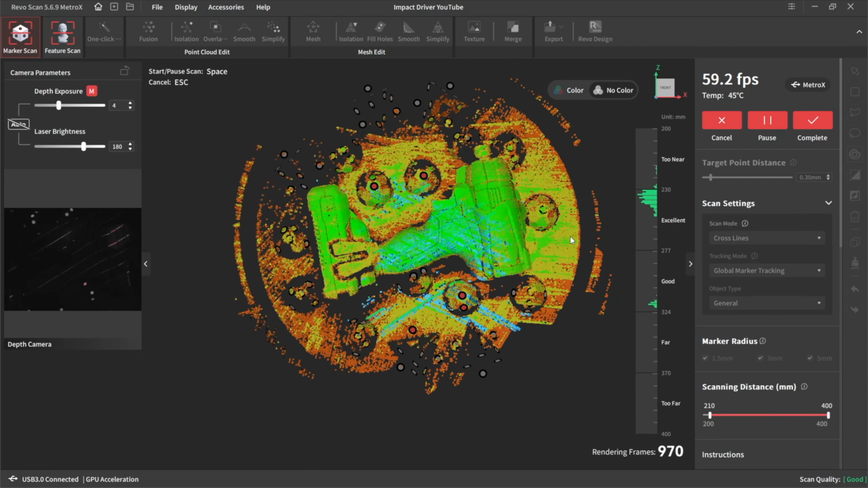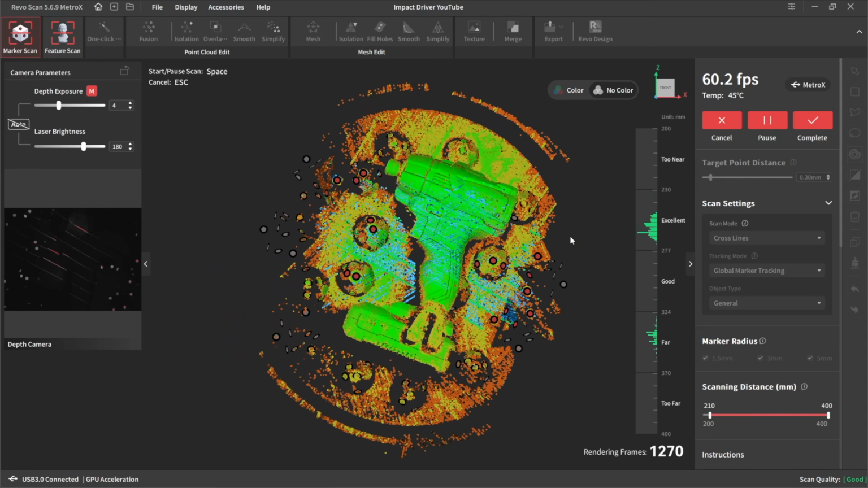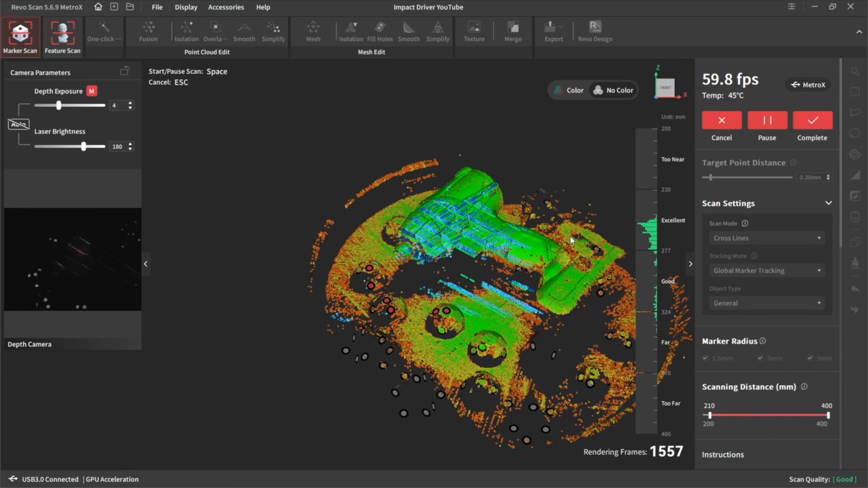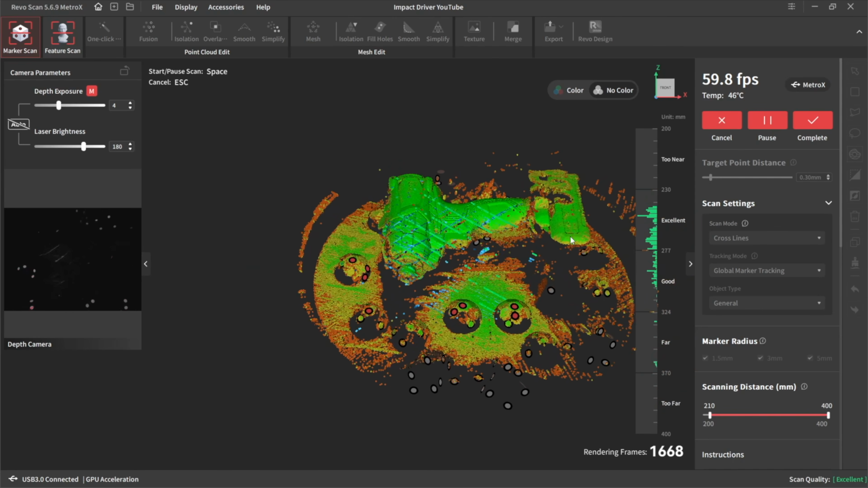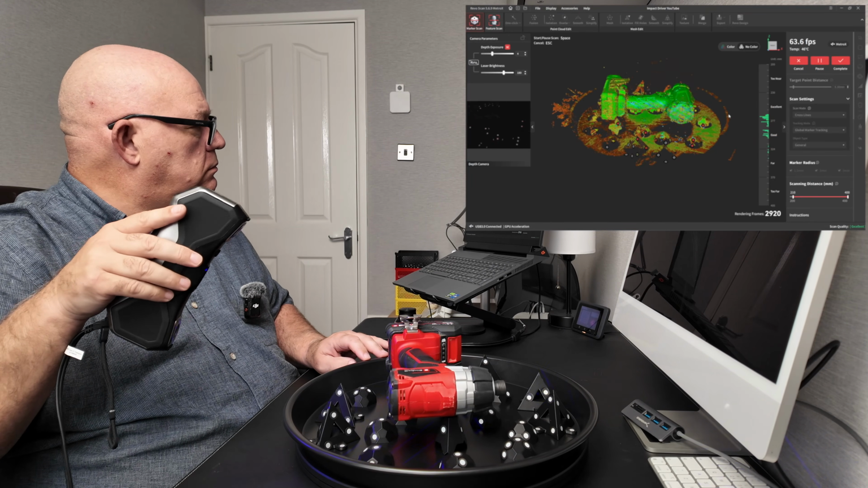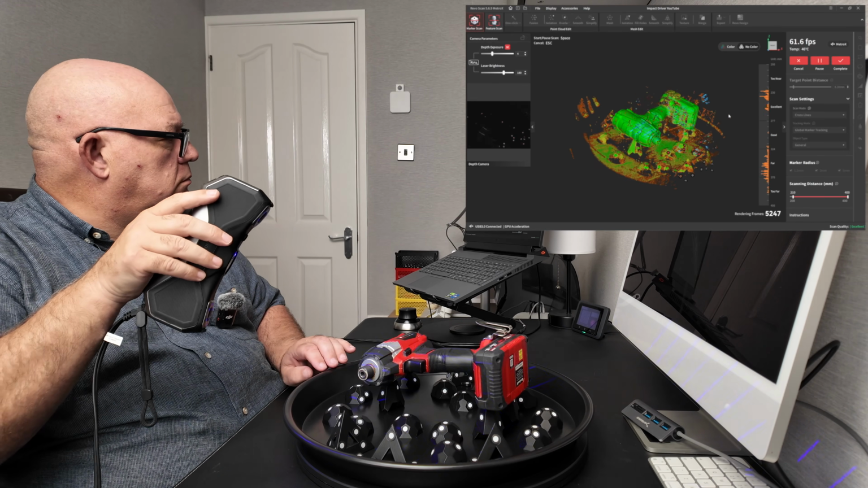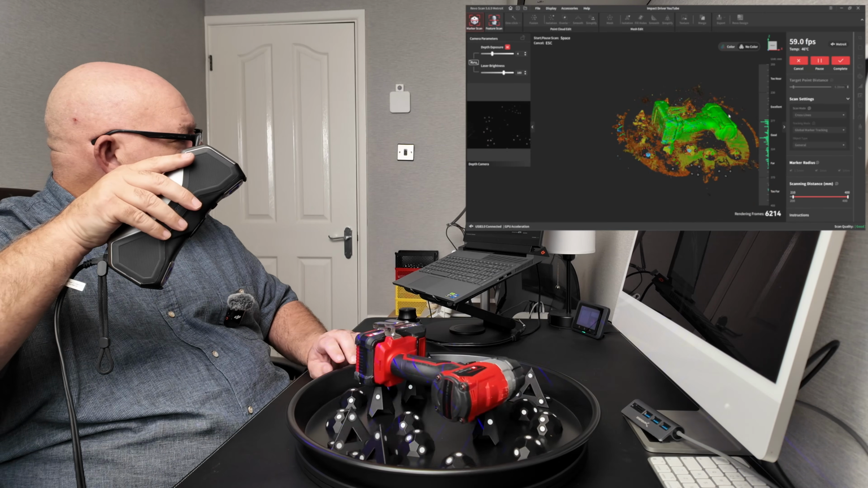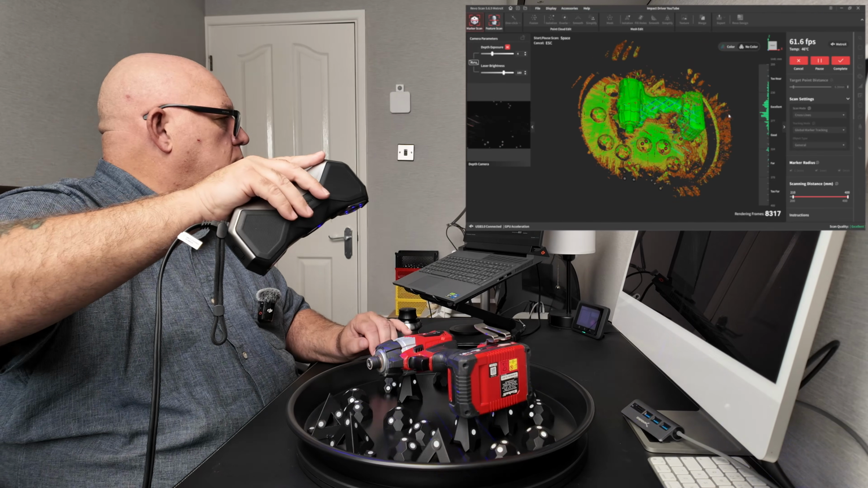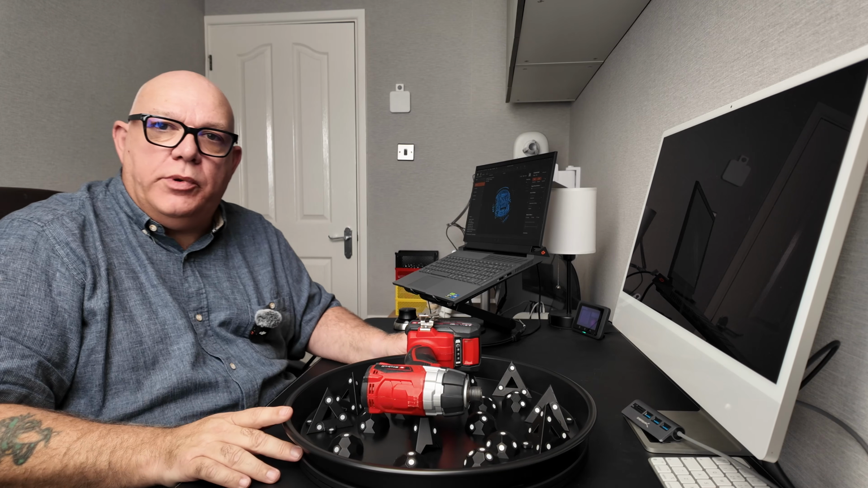It's not losing any tracking because those marker dots are a similar distance away from the scanner to the impact driver, so it's working well. Let's go around it a couple of times and let's finish it off. Okay, so that's all the scanning done then, let's start processing.